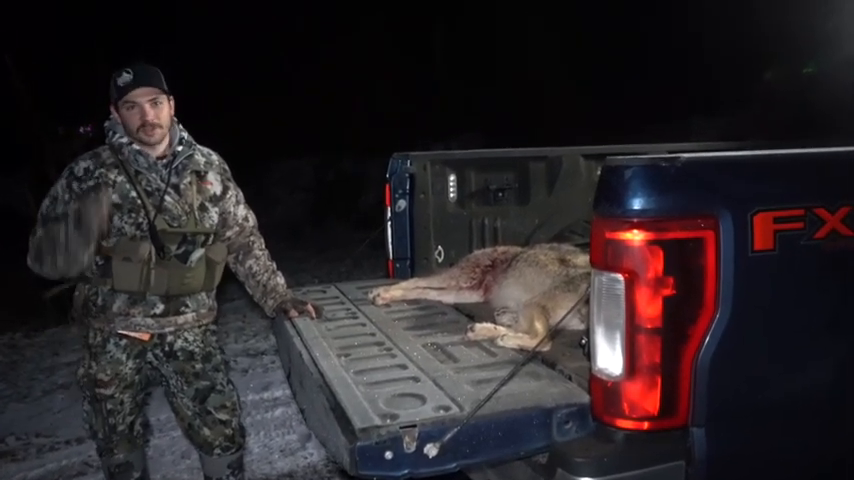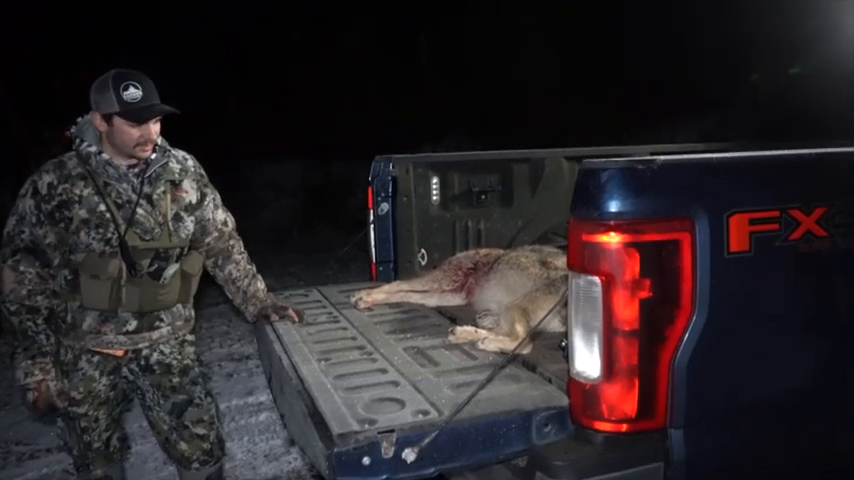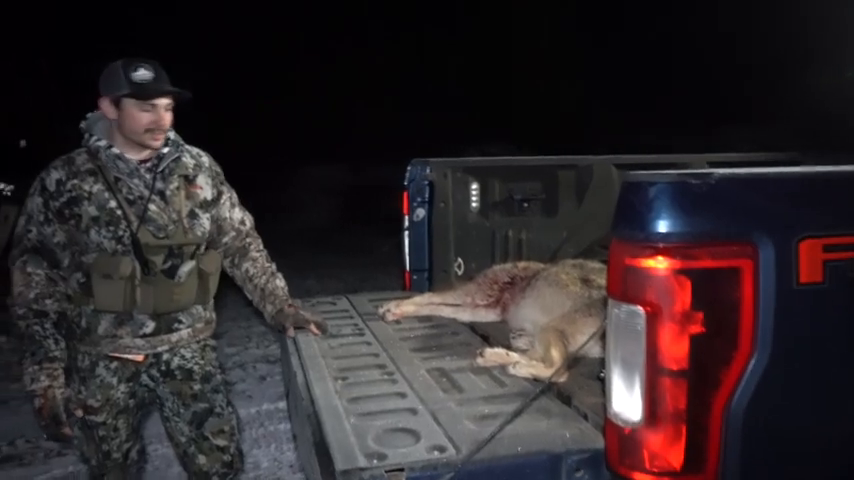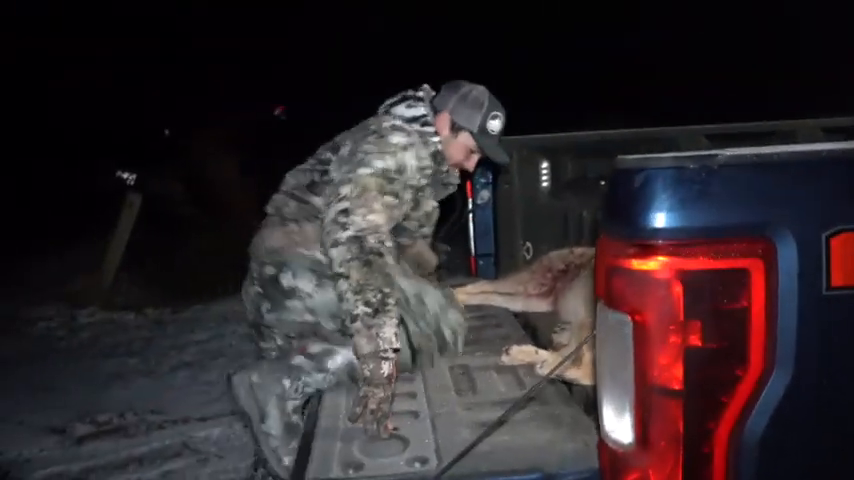Got down. Number 31. Can't quite say double, but maybe potentially. Give us time, we might find it. We've done it up there before. Count number 31. Yes, sir. Nice shooting, buddy.